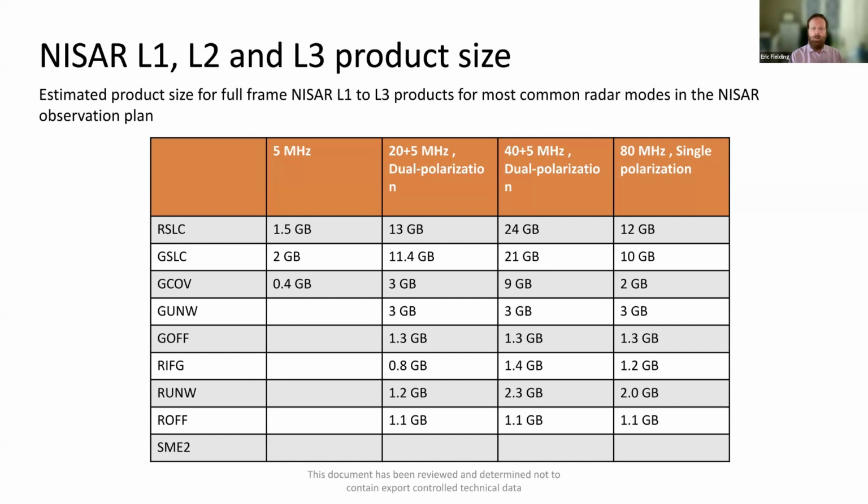The geocoded unwrapped interferograms have the same size because they're always going to be produced at the 80 meter pixel spacing, whereas the G-cove will have 80 meters when it's acquired at 20 megahertz, but 40 meters when it's acquired at 40 megahertz.